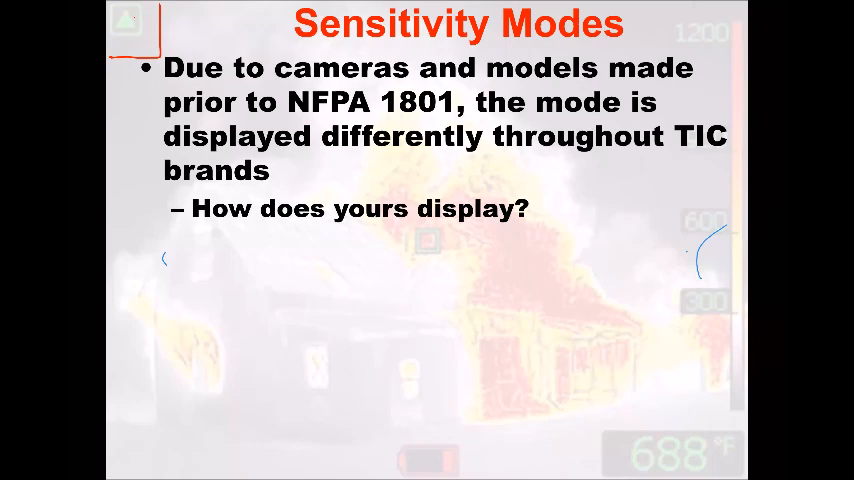Your camera is working at a higher rate of speed. It's telling you, hey, I'm taking some heat. I got to change how I'm producing this image. And there are some things that we miss when the camera switches modes that we have to pay attention to.